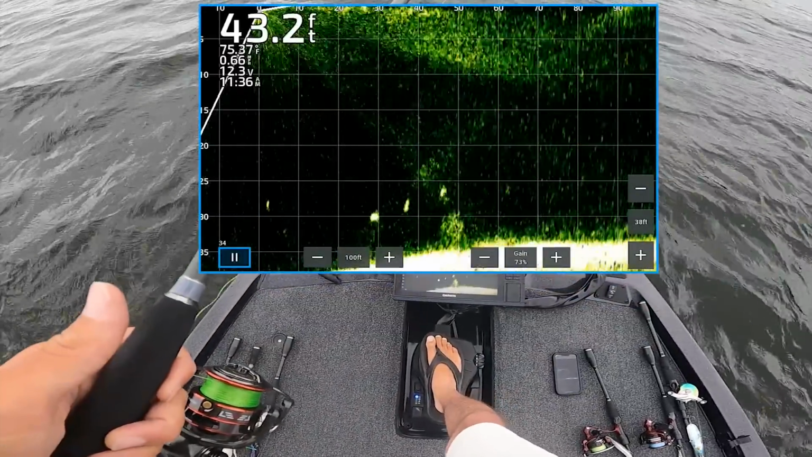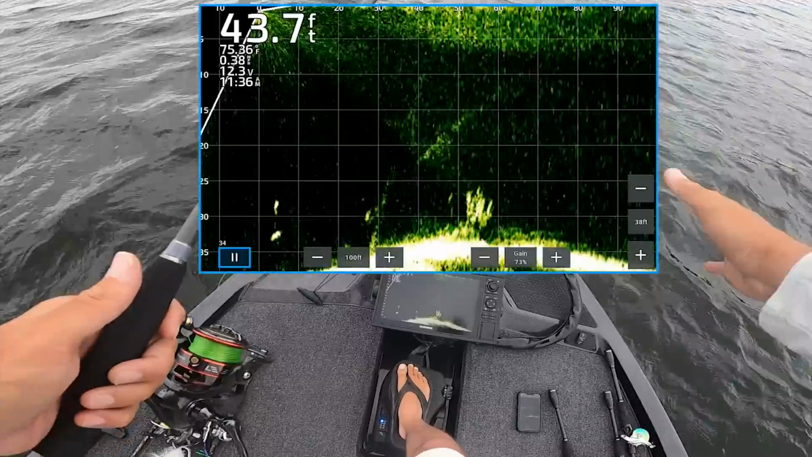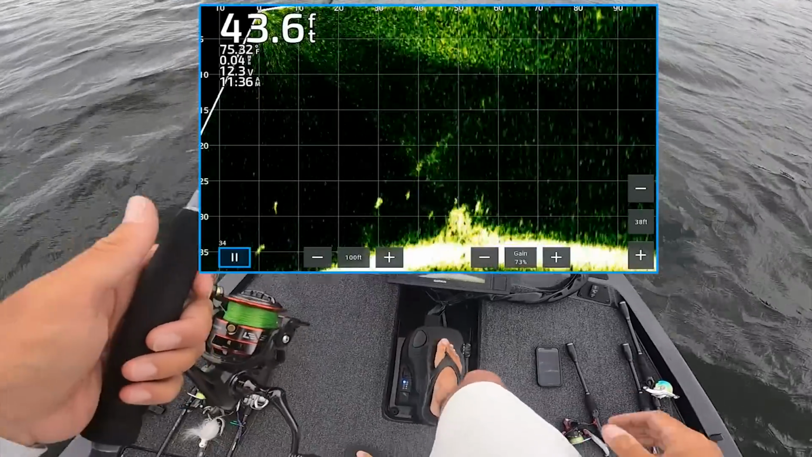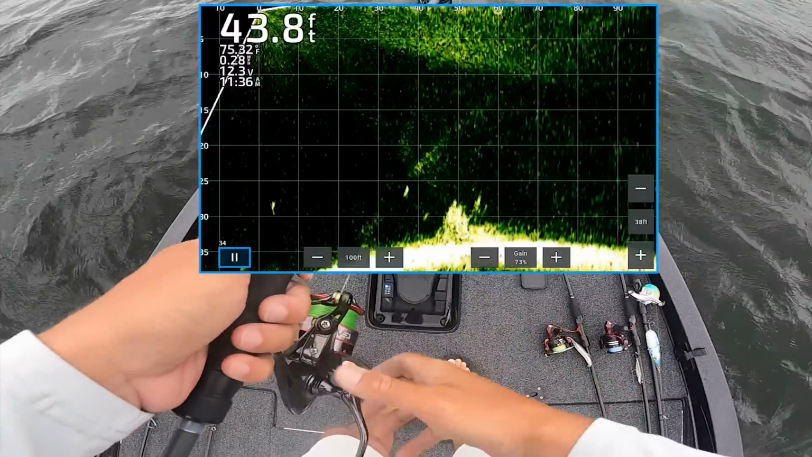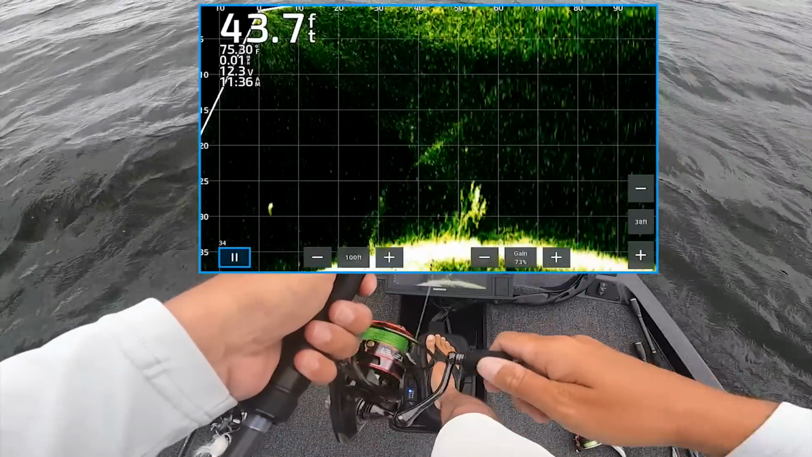60 feet and a 3/16 ounce jig head with a 3-inch minnow ain't bad in this wind. Dude, this boat's sweet. I could not do this in my bass boat. Could not. We're showcasing the talents of the Icon today. And you're gonna come get it.